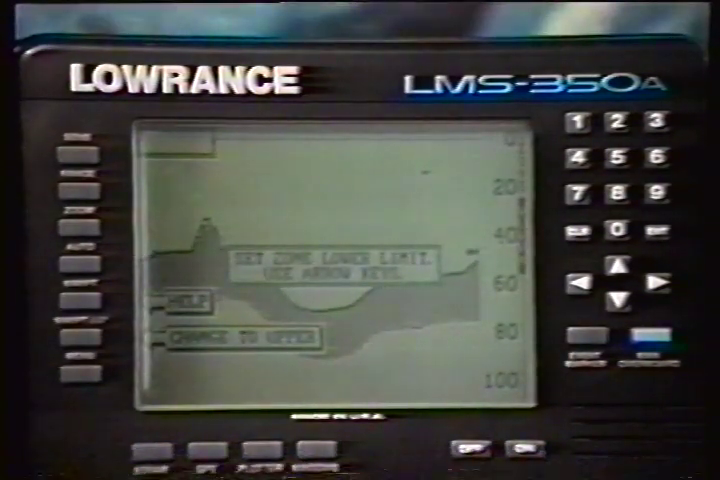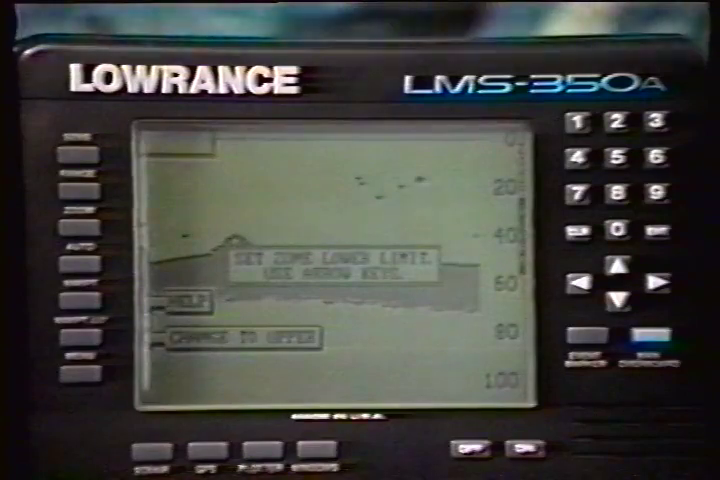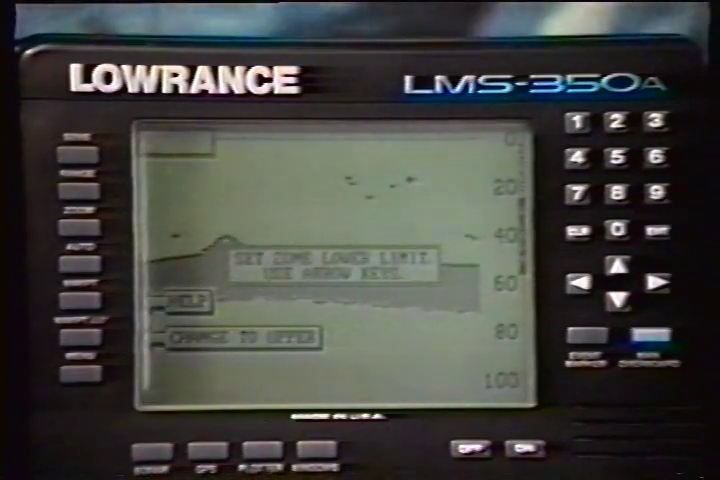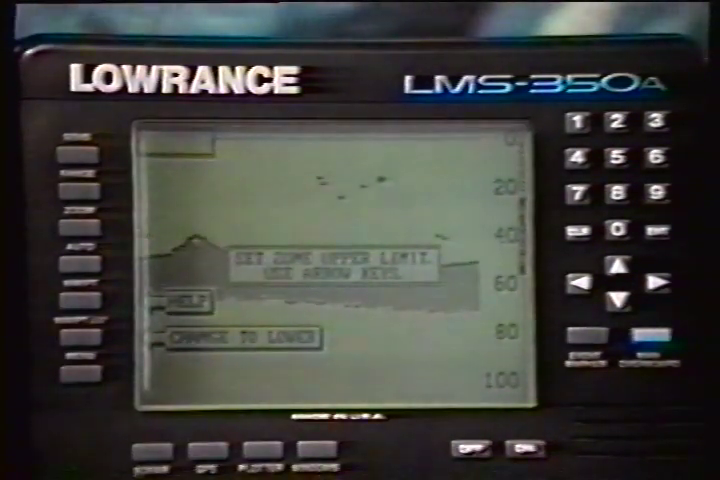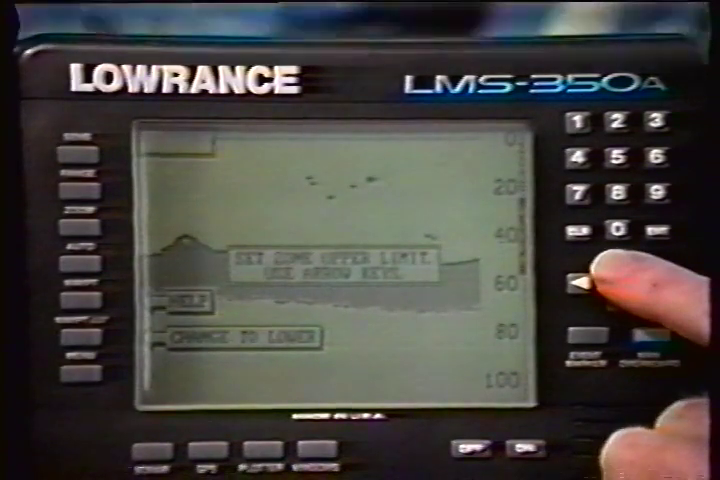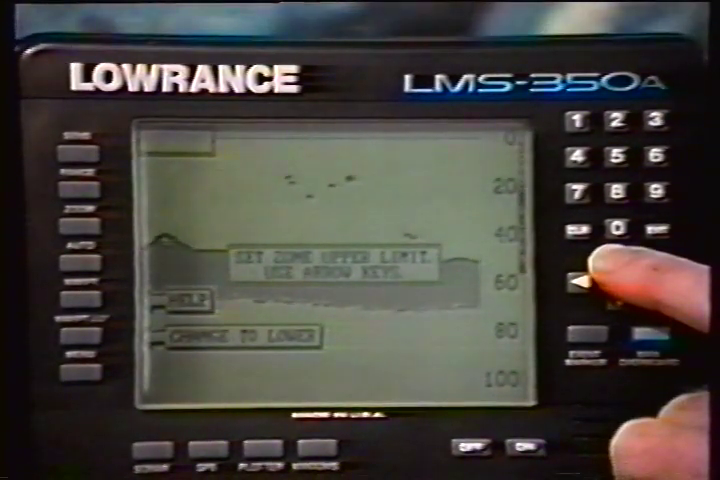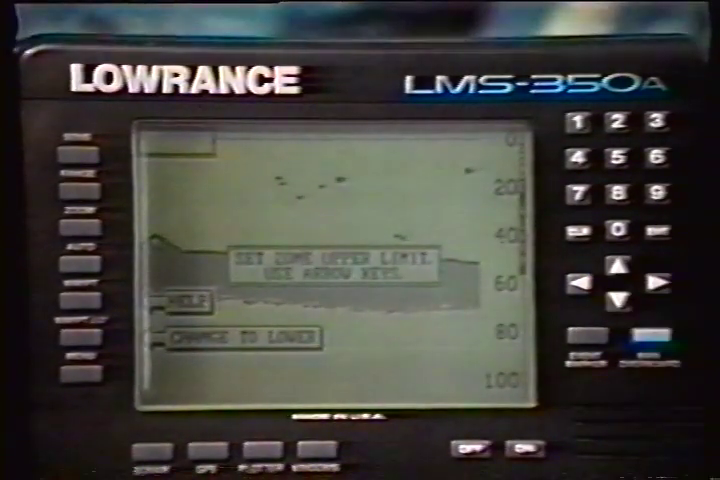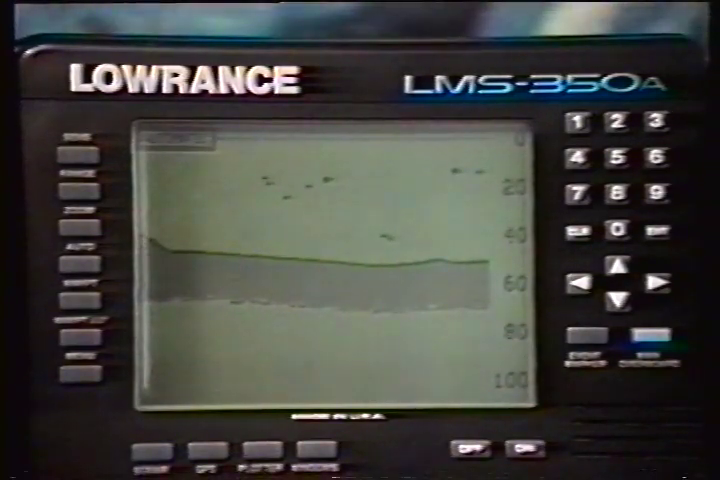The zone alarm bar shows on the right side of the screen. Use the arrow keys to move the bottom of the bar higher or lower. To move the top of the bar, first press the key next to the Change to Upper label. Now use the arrow keys to move the top of the bar higher or lower. When you have the zone alarm bar set as desired, press the clear key to erase the menus. These steps automatically turn the zone alarm on if it was off.